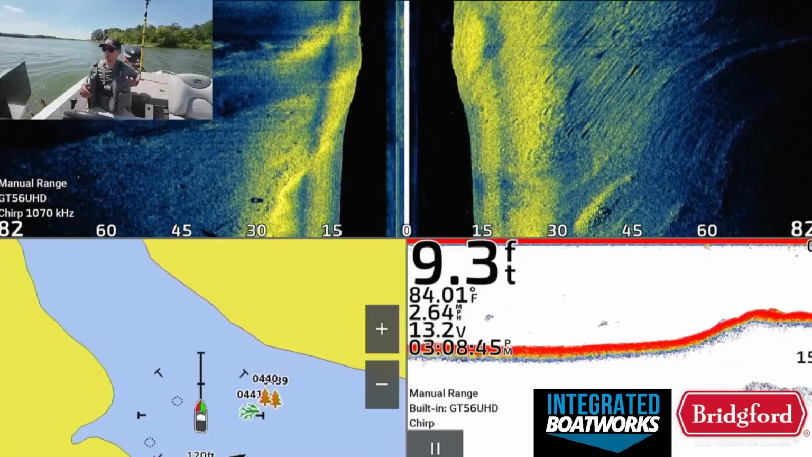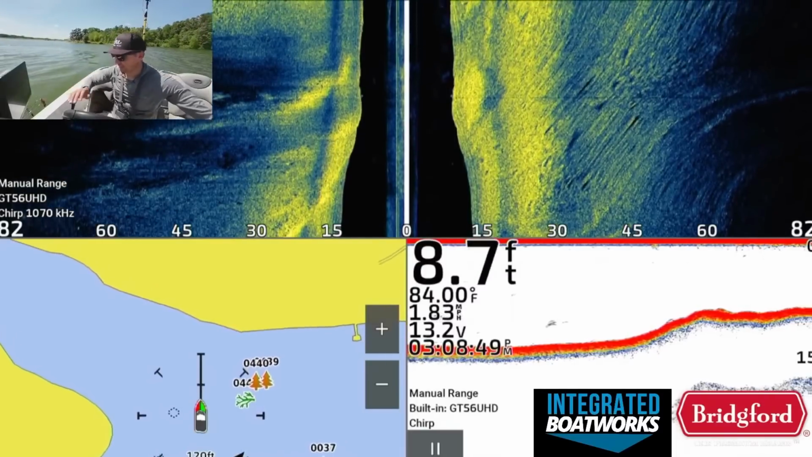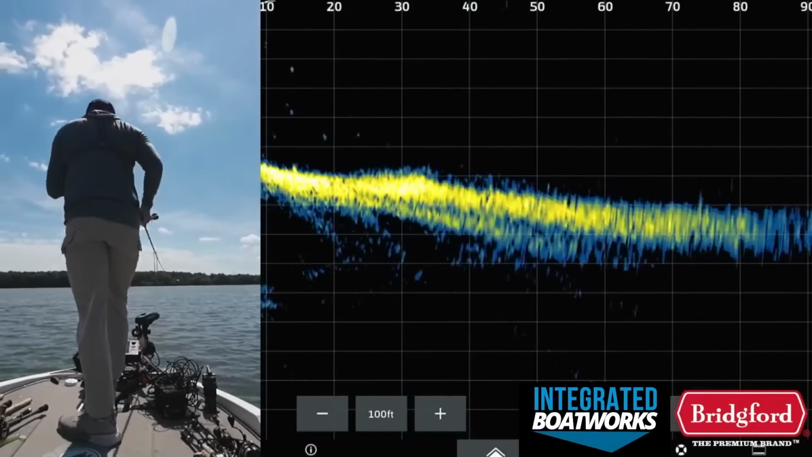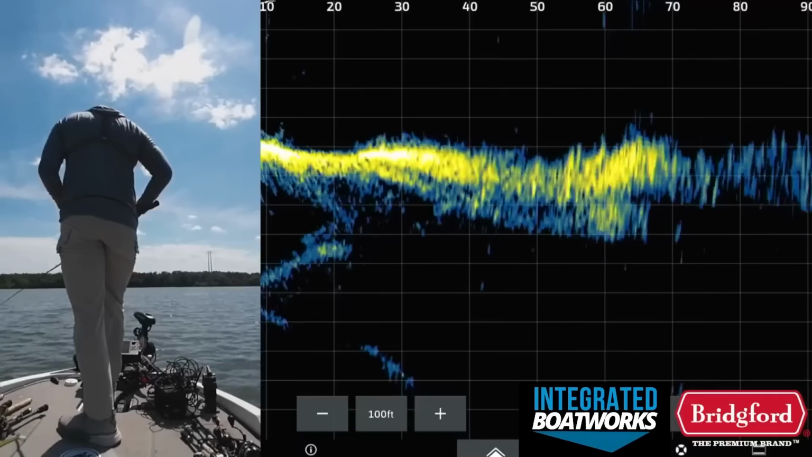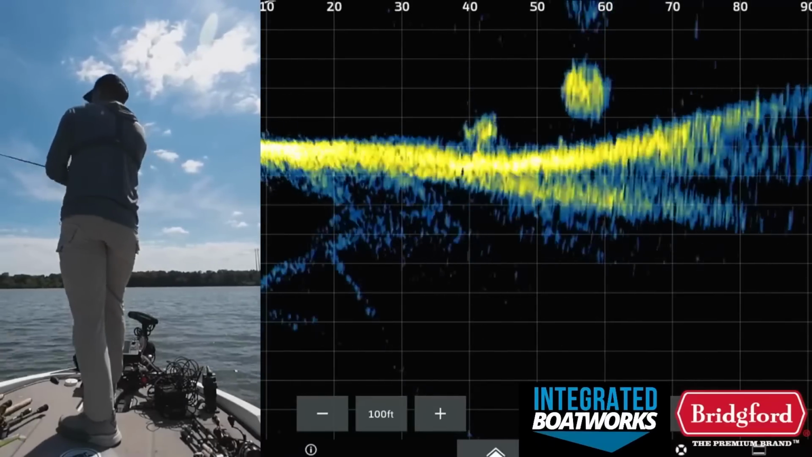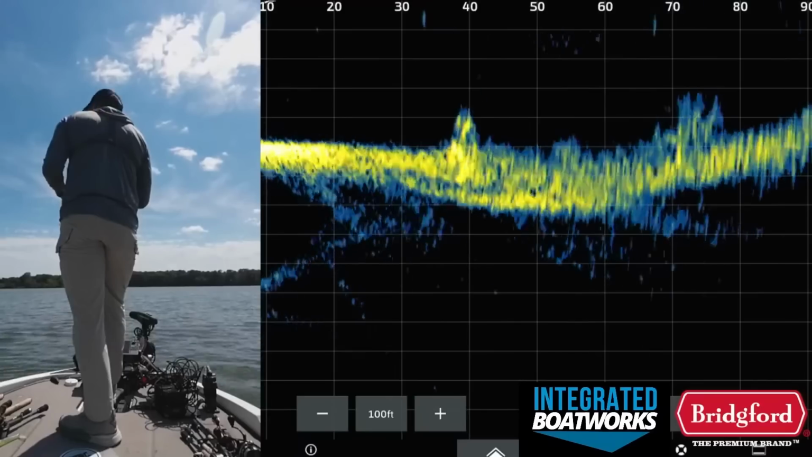Now with these brush piles, if you remember, they were kind of on the edge of a little rocky ridge, so this could be pretty good if we hit it right. Okay, here we go. So got these brush piles here. Let's see if we can find them and fire on them. There's one right there. I don't even think I marked that one. Pot of bait there too.